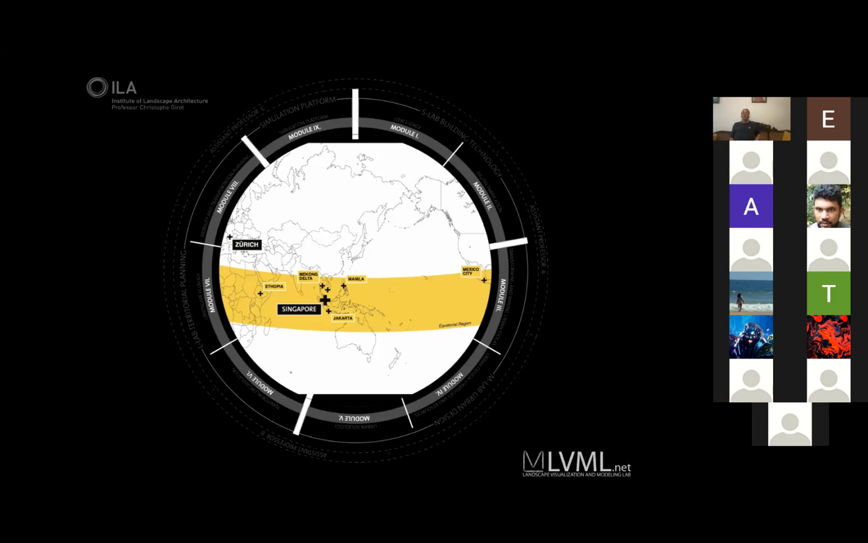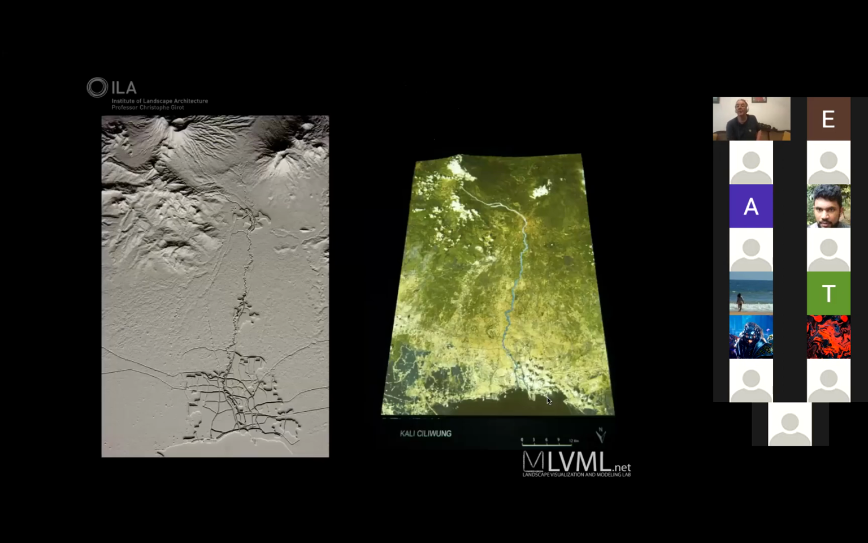We also worked in Jakarta, the sort of environmental black hole of Indonesia, using point cloud modeling techniques. Here we picked one of the 13 rivers of Jakarta, the Ciliwung, which runs by the presidential palace. The reason we chose that river is that it's an absolute basic case study in environmental neglect.